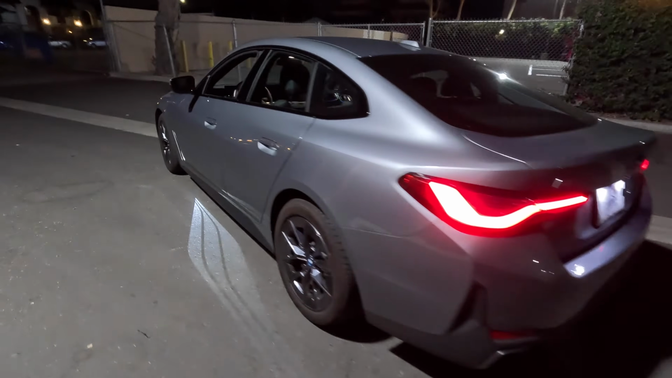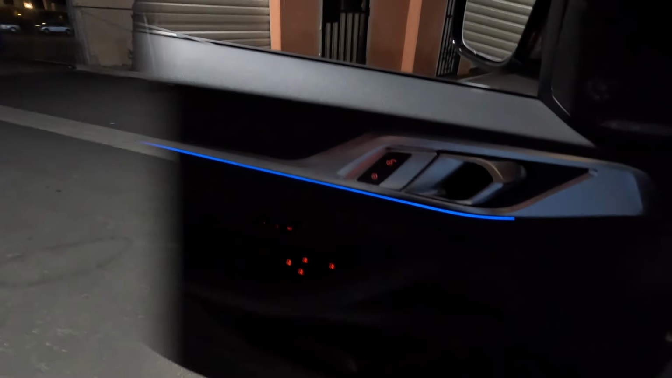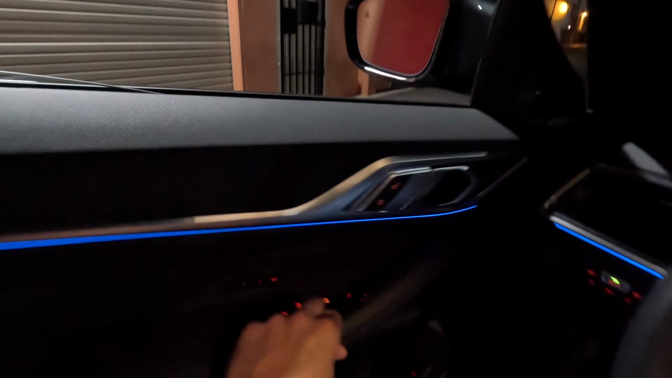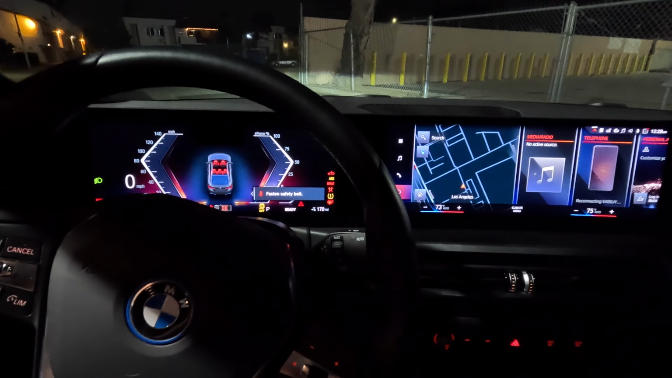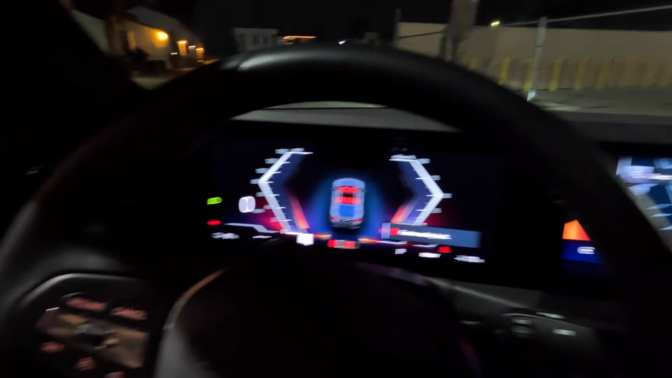All right, now let me hop in on the inside. Closing the door. Now this is your interior lighting that is configurable on this i4. Let me go ahead and start the car. This is how it starts, and the car is fully engaged, and this is what the curved screen looks like